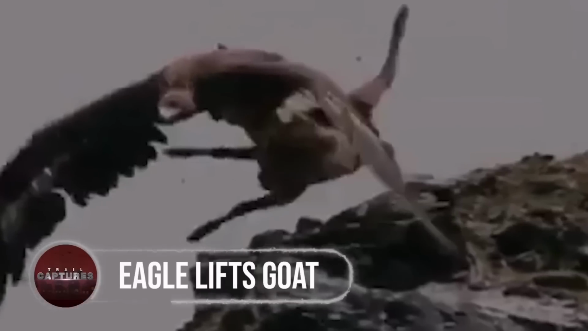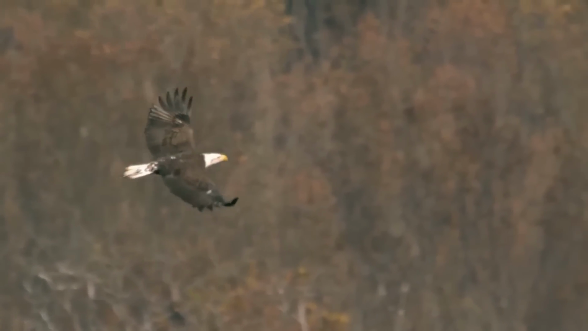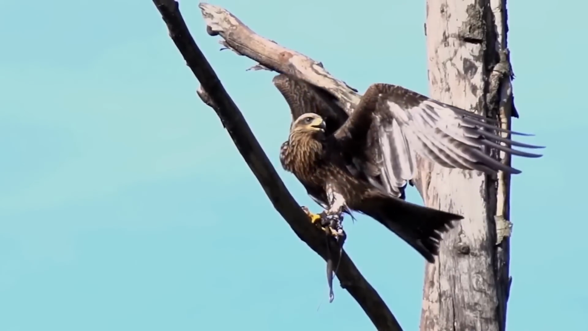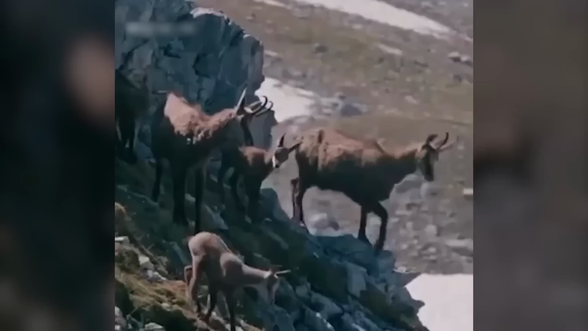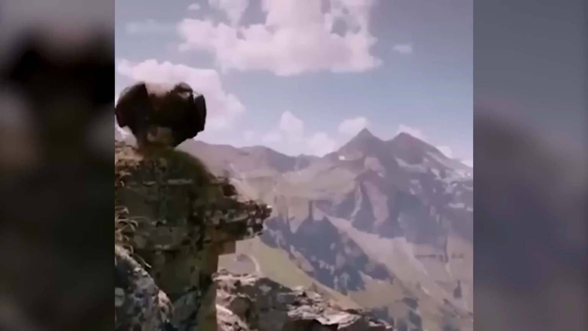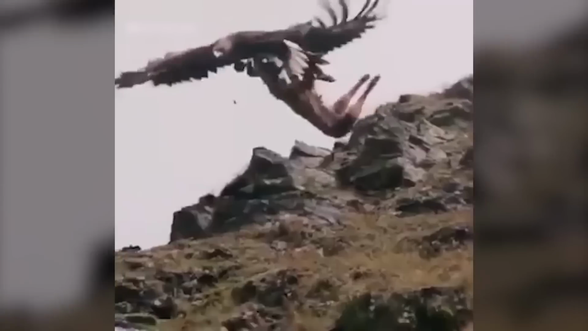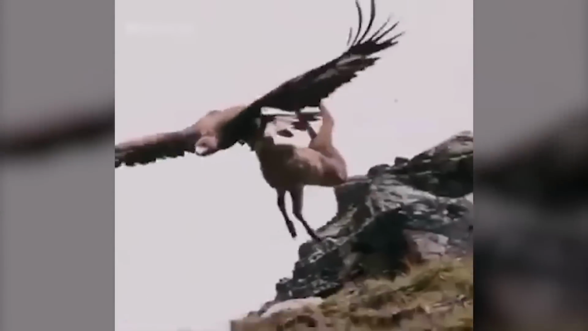Eagle lifts goat. Whatever you do, never underestimate a flying eagle, because you never know what might be going on in its mind, just like this one. At first spotting the poor animal by sitting on top of the cliff, the eagle then swoops down to grab a 45-pound weighing goat. And what may seem impossible to us is a normal thing for the black eagle to do.